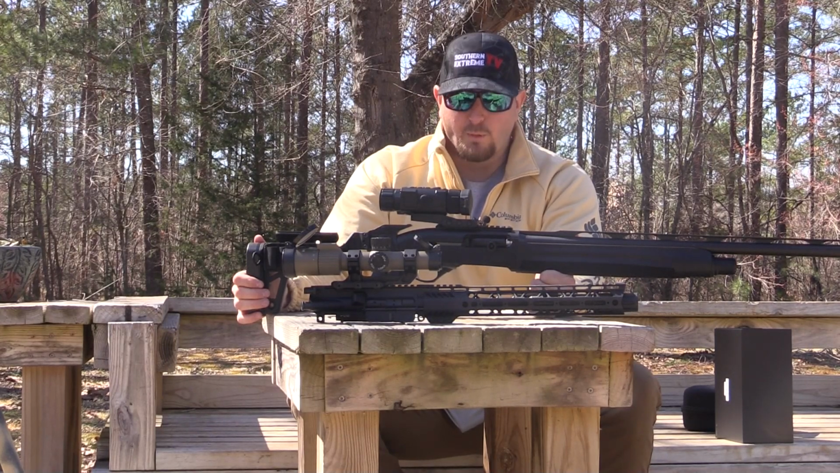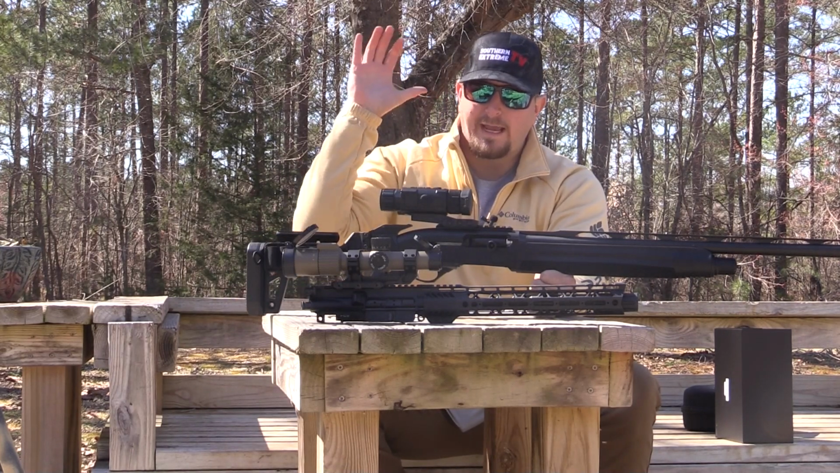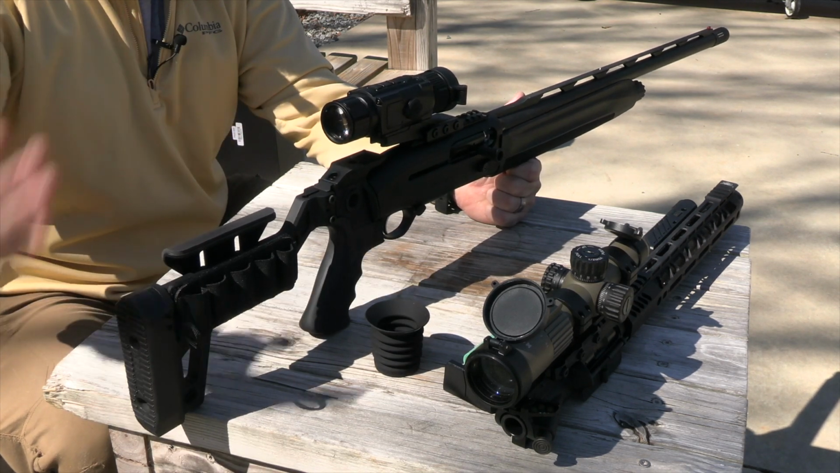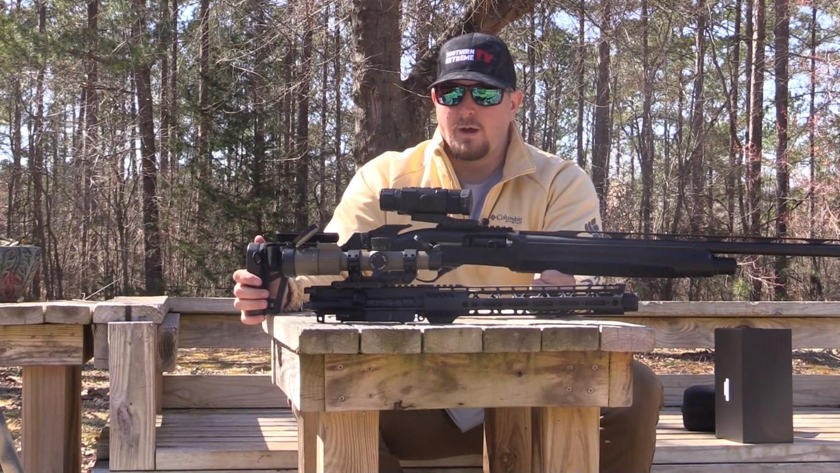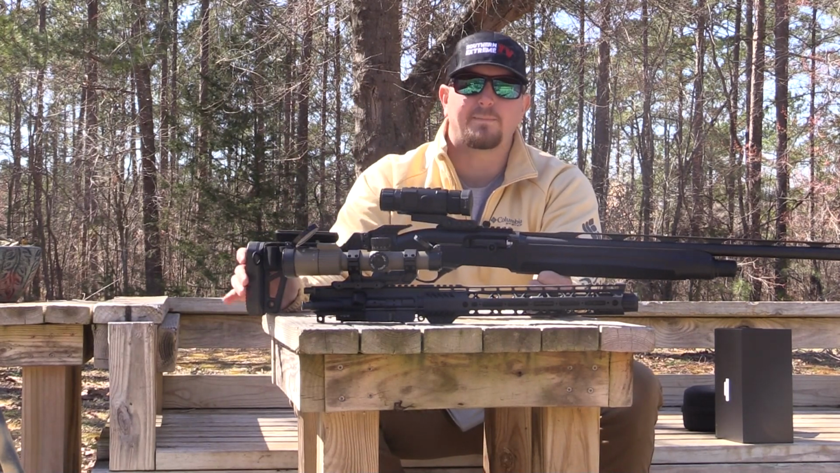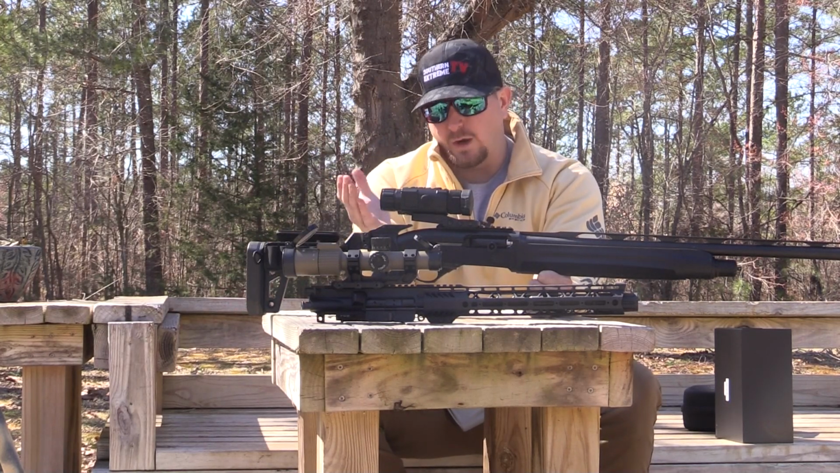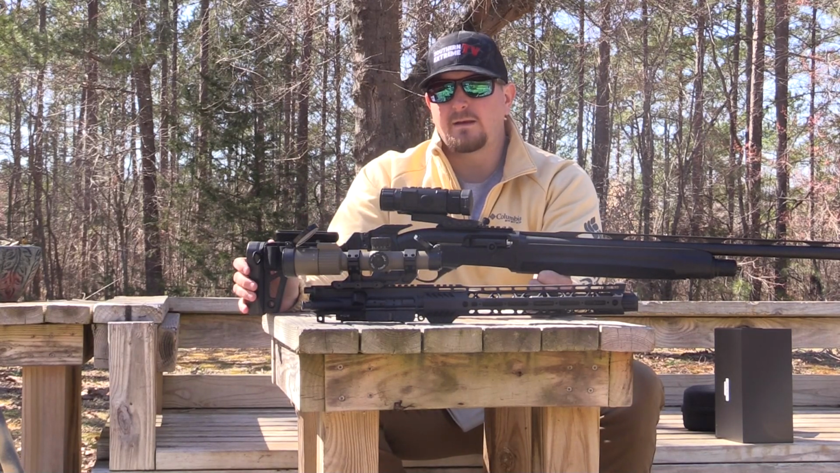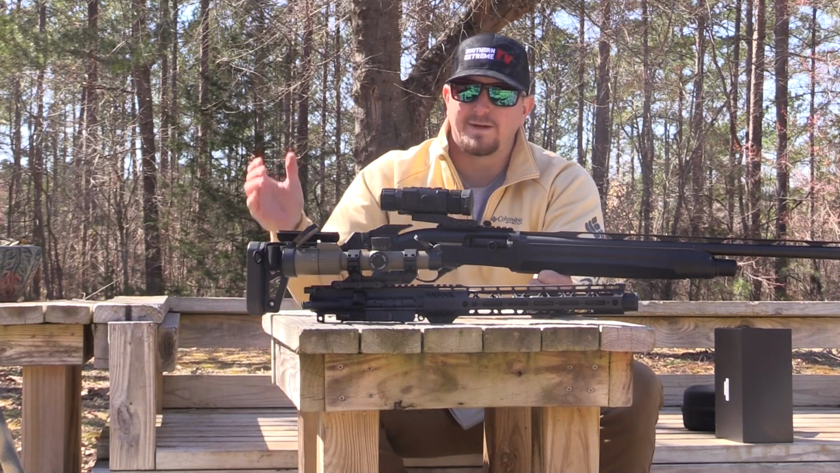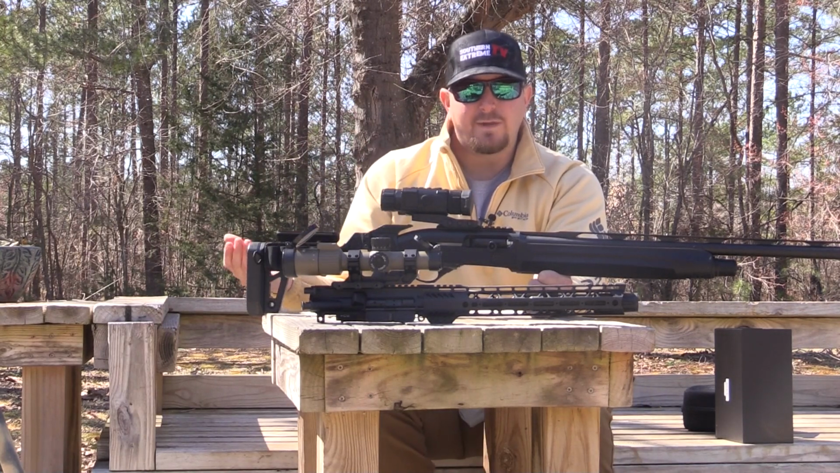I am blown away. This is a really, really nice optic for the money. Again, we're talking about a 640 resolution optic for around $2,000, 1.5 base mag, all the way out to 6X. The one thing to note about this, I would say if you are wanting an optic that you are probably going to be shooting beyond 300 yards, I don't necessarily think that this is probably the right step for you. I think you would probably be better off looking at a more dedicated thermal scope that is designed to do that type of stuff.